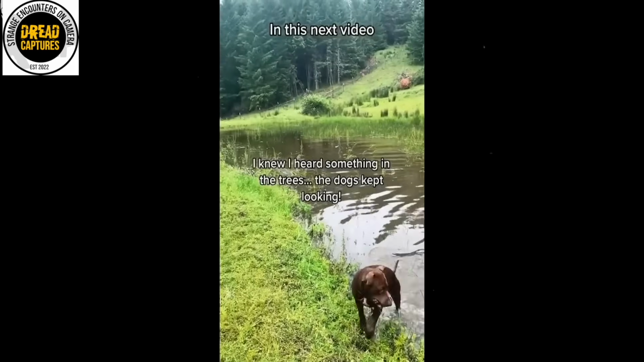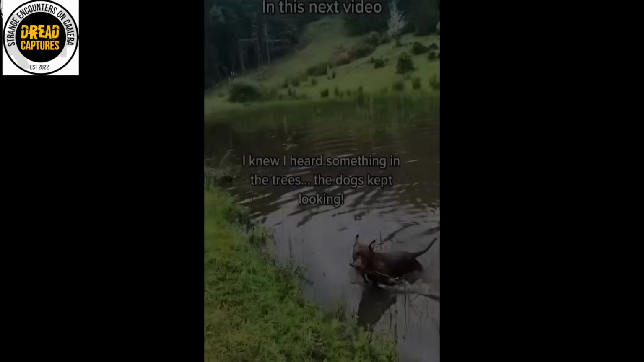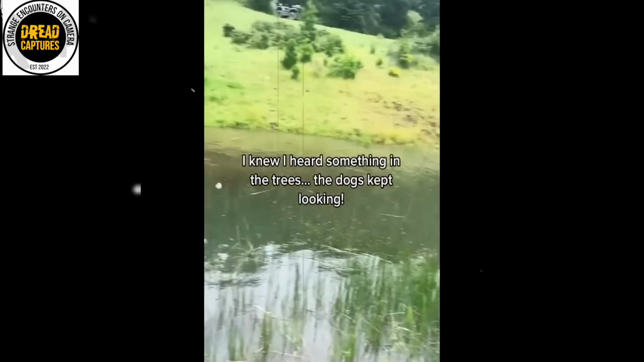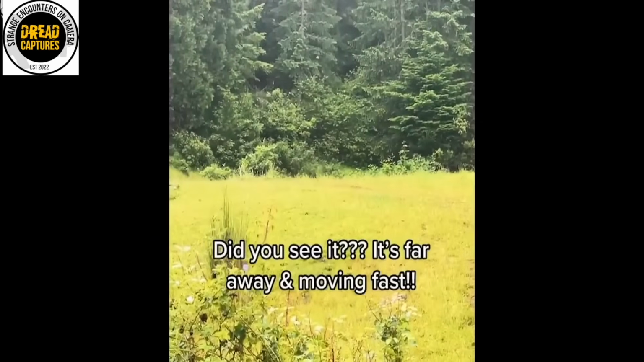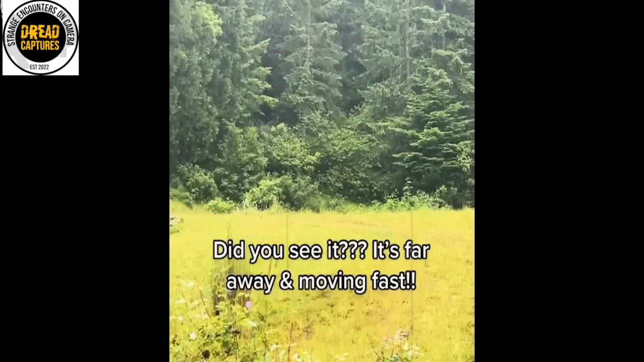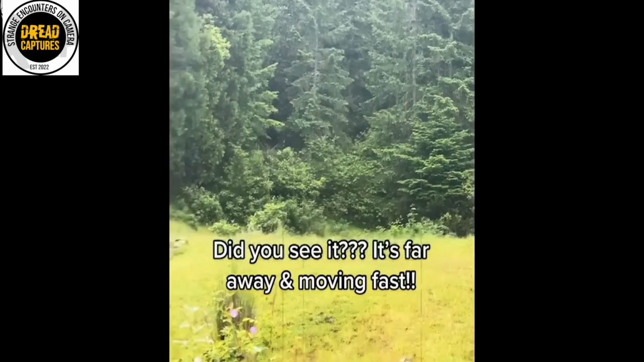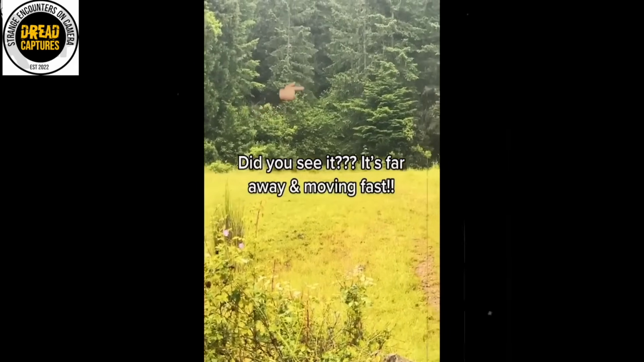Do you ever get a feeling that something's watching you? The dogs kept looking up into the trees. She pulled out her phone, hoping to share a glimpse of nature's calm with her followers. Instead, she unwittingly captured a chilling surprise in the background. At first glance, the scenery seems innocent enough, but when Caroline gets home, she examines the footage more closely, zooms in, and discovers a massive, dark figure looming within the tree line.